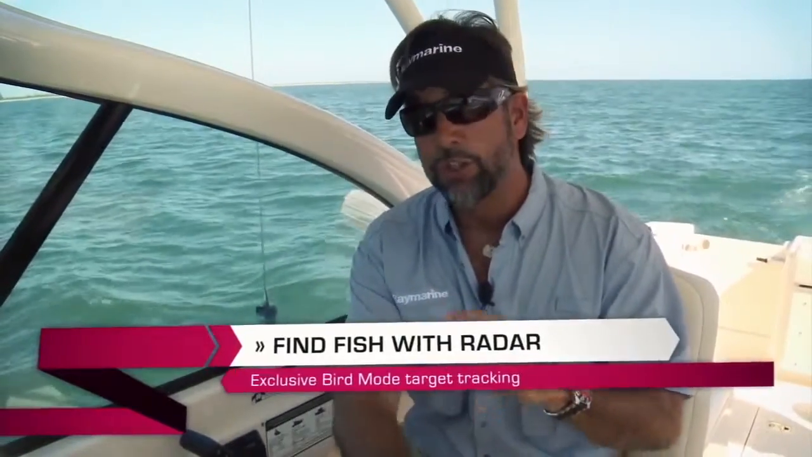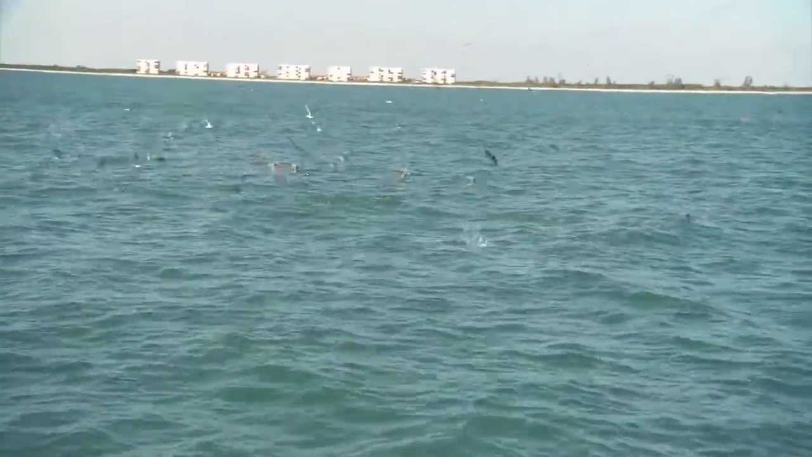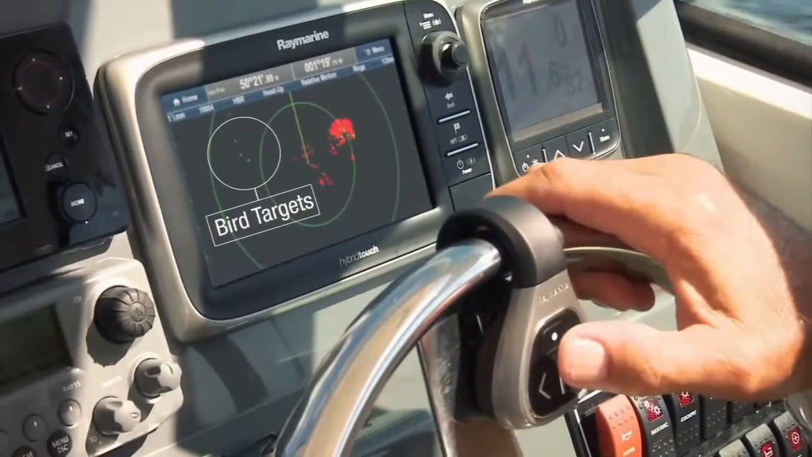Another amazing feature in the Raymarine E7 is the fact that you can use your radar to find fish. Everyone knows if you find the birds offshore or along the beaches, you find the fish. The bird mode within the radar feature sets the gain perfectly to pick up small targets. It helps me find the fish and saves me a lot of fuel. In fact, I've got a promising target up ahead here that I want to go look at.